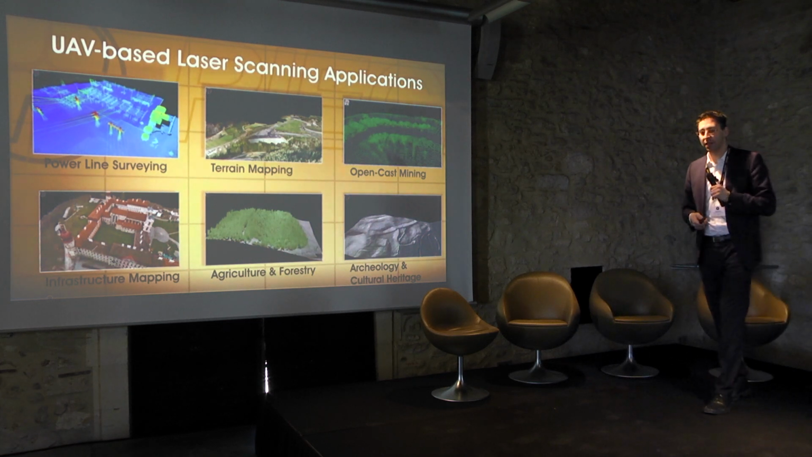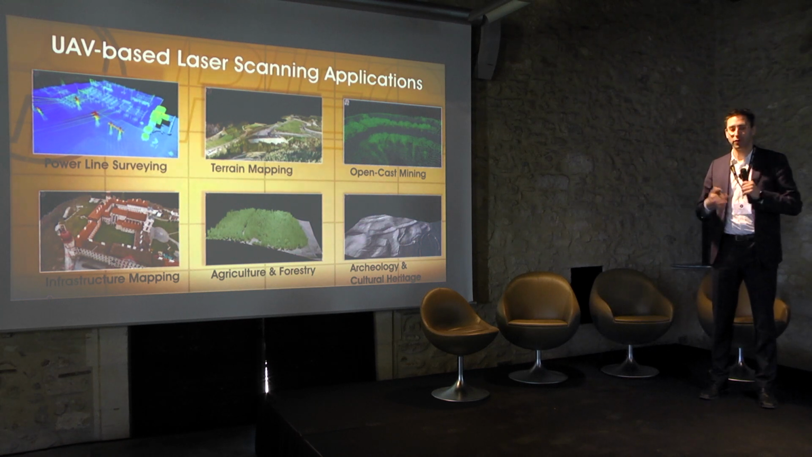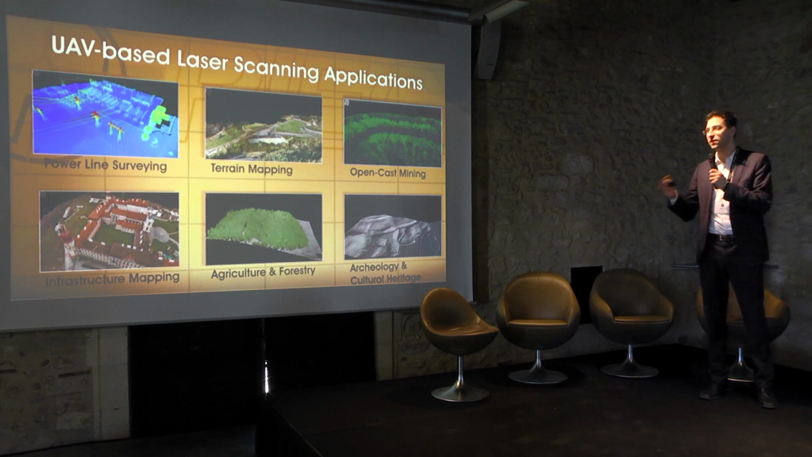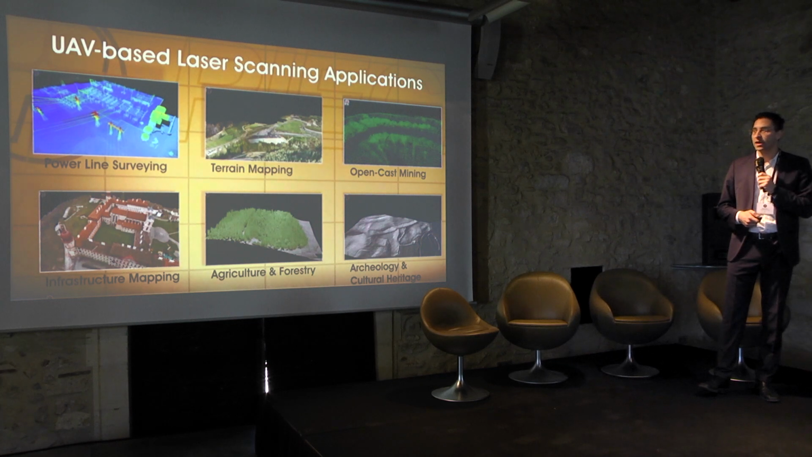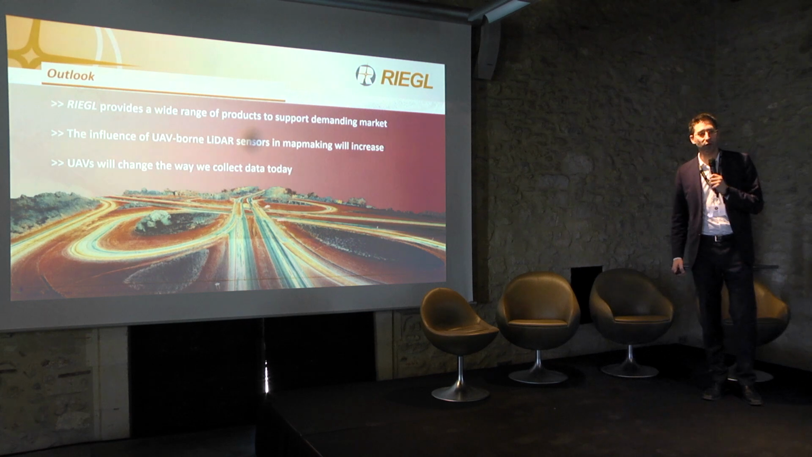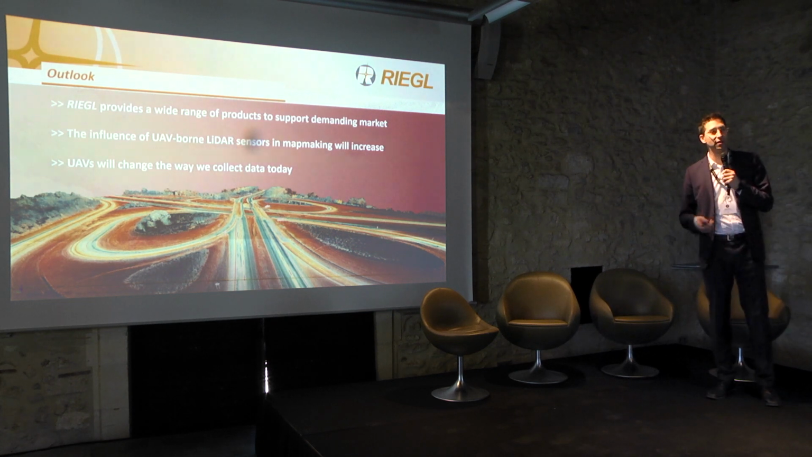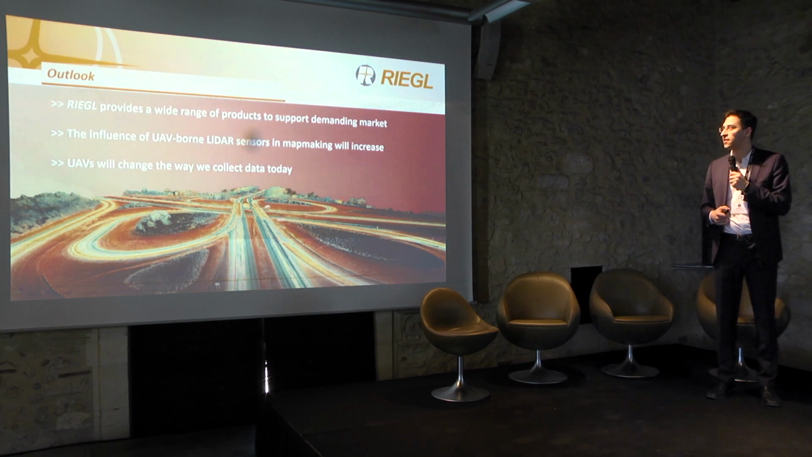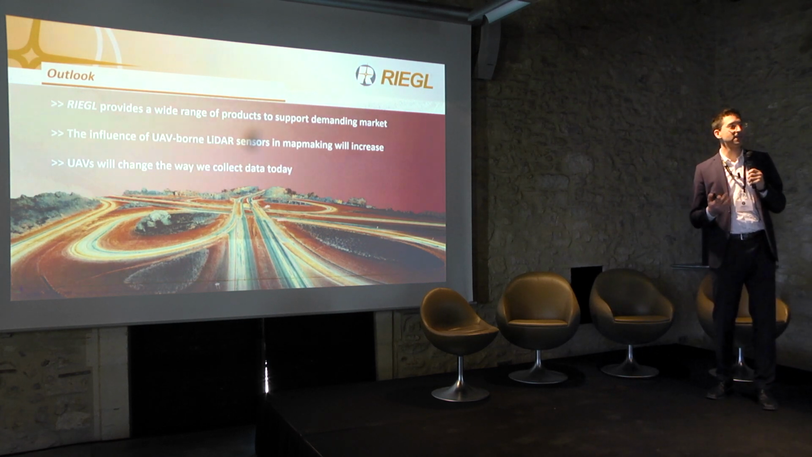So all the sensors are suitable, as already explained before, for multiple variations of applications: civil engineering, power line survey, terrain mapping, infrastructure, open pit mining. I don't want to go too much into that, just the outlook for the future. We have already provided and will continue to provide sensors for the unmanned market. We can really see that the influence of UAV-borne LiDAR sensors will increase.